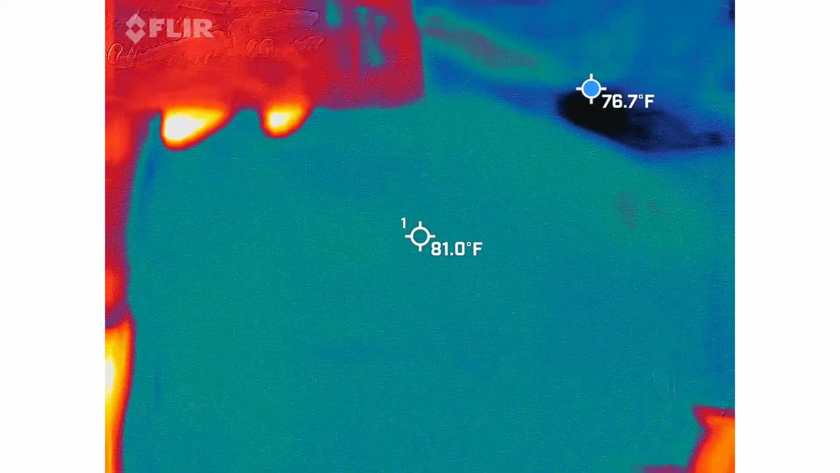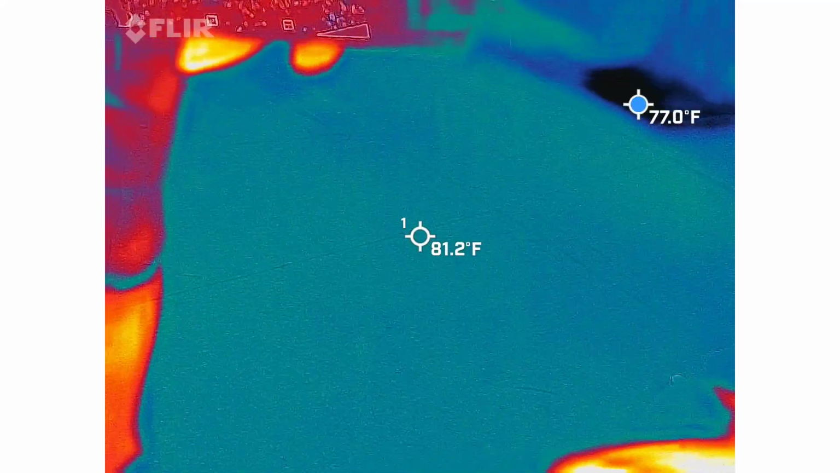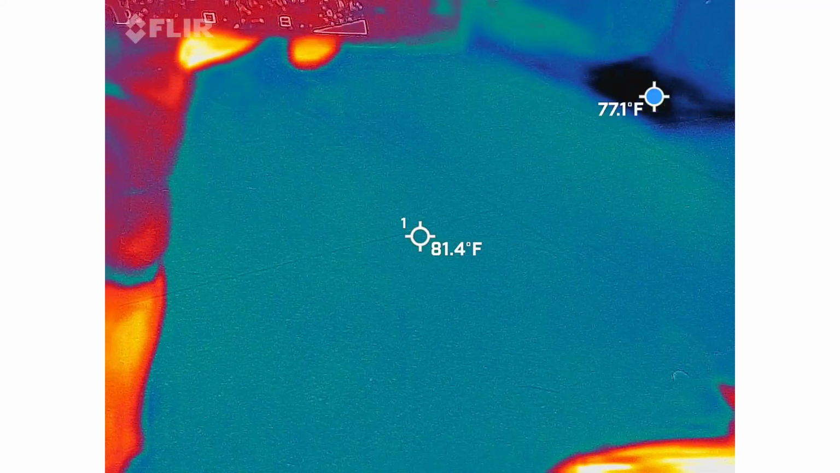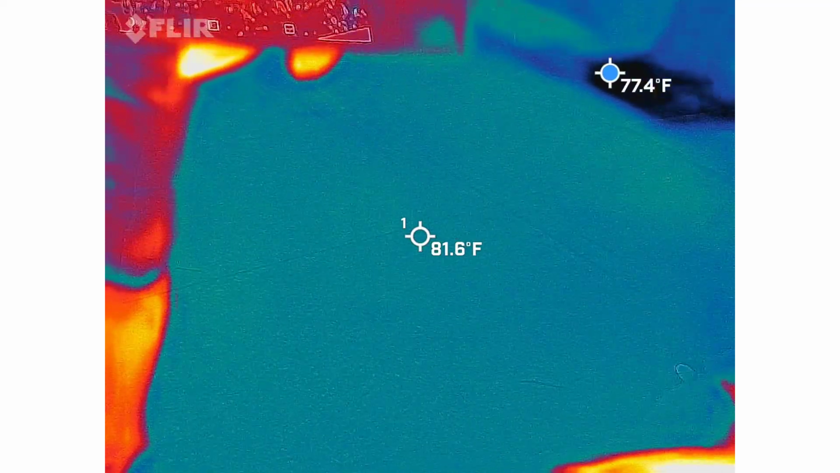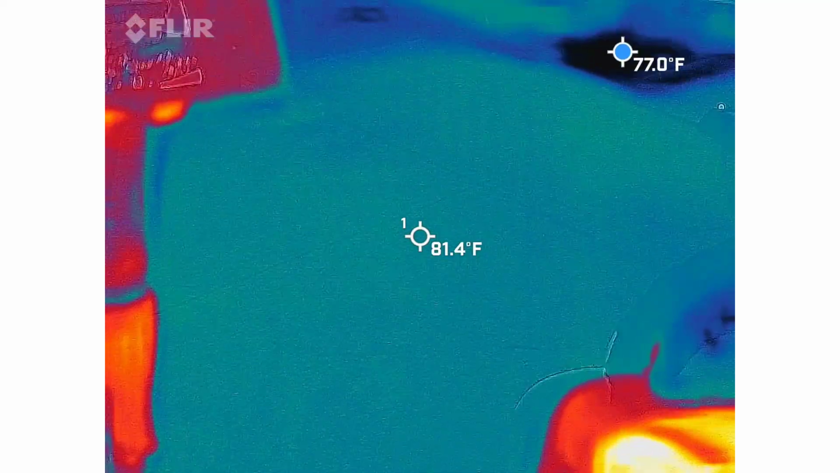Okay, now what am I looking at? Those are her shoulders. That's the top of her head. You're looking at her back, and then there's the baby basket next to her. This is her grave. Okay. You see it now? Uh-huh.